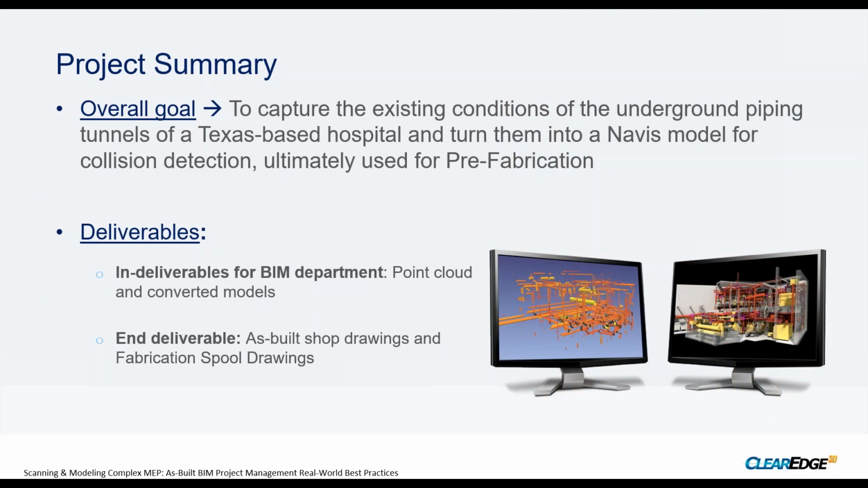Oh, that's okay. Yeah, we've never even scanned anything before, and so basically they hired us to come in and do laser scanning to see if we could label some of their existing utilities in these pipe tunnels that had miles of piping, and they wanted us to turn that into a Navis model, and ultimately we needed to use that same model for prefabrication.